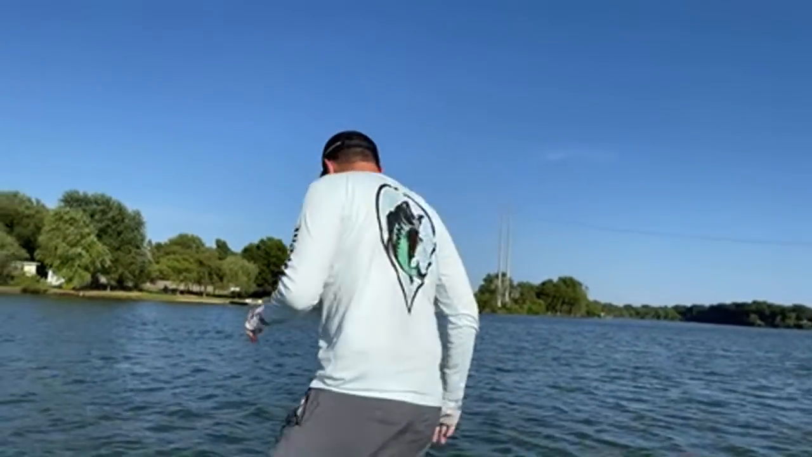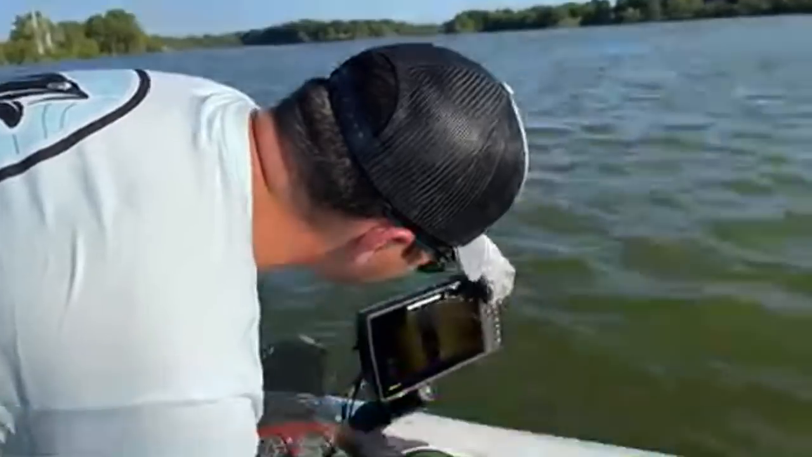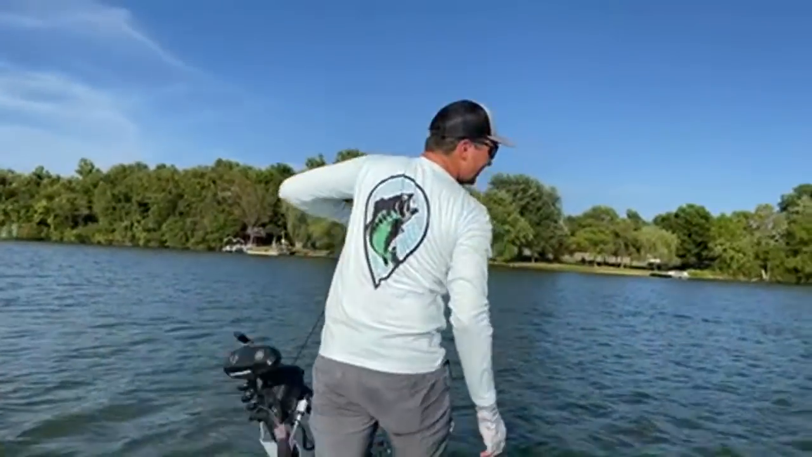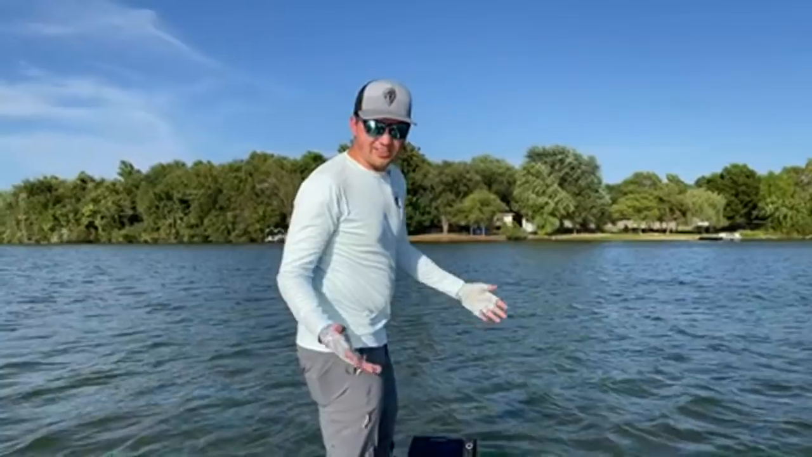So I'm just going to take a couple minutes. I actually need to turn all my live scope and stuff on. Let me turn this on, set this over here to standby mode. I don't even have any of my graphs on, my trolling motor on, so we probably should have been a little bit more prepared with all that stuff, but that's just how it goes.